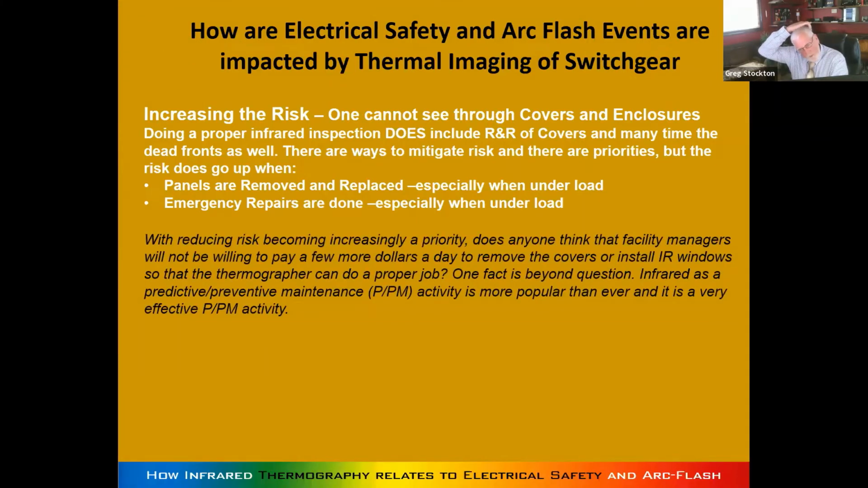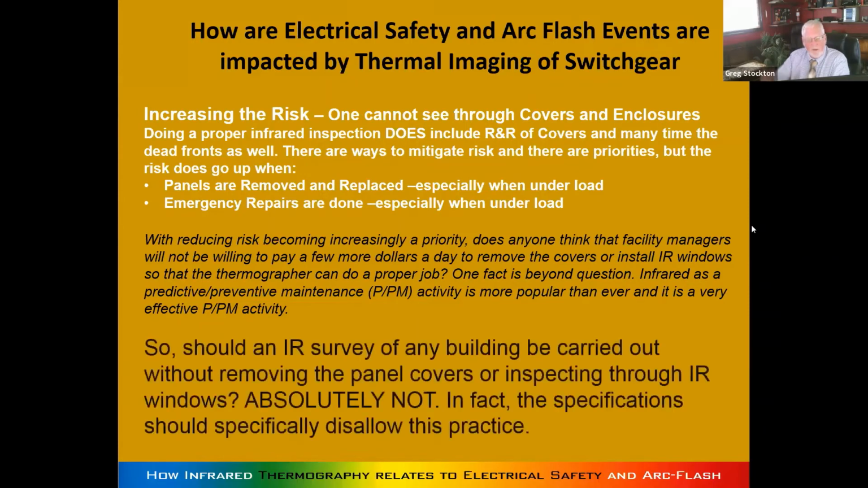But who wouldn't be willing to pay a little bit more, take a little bit more time, plan it out better, and get a proper job done? So should an IR survey of any building be carried out without removing the panel covers or looking through windows? Absolutely not.